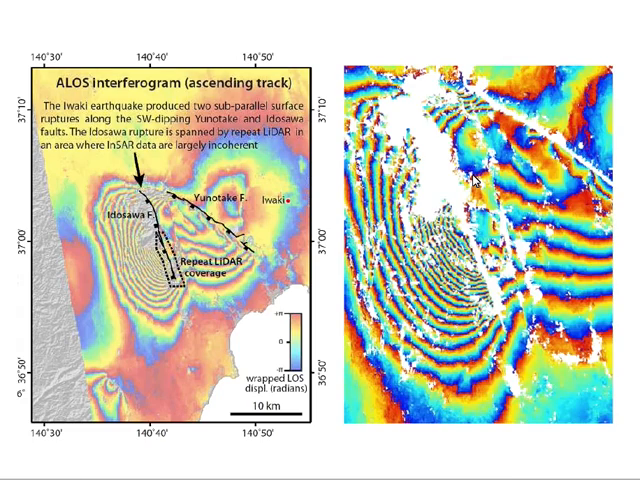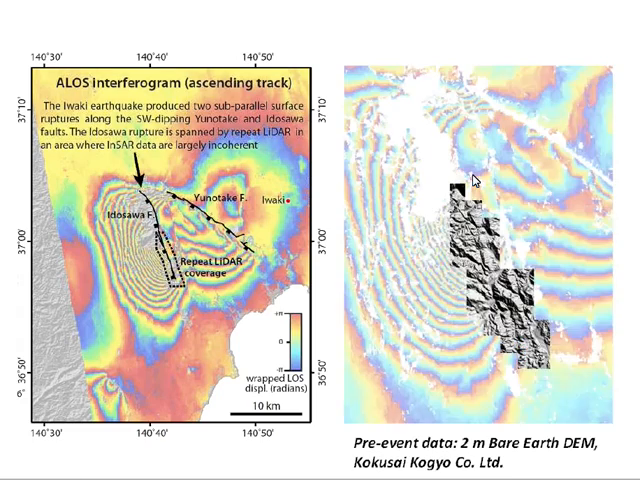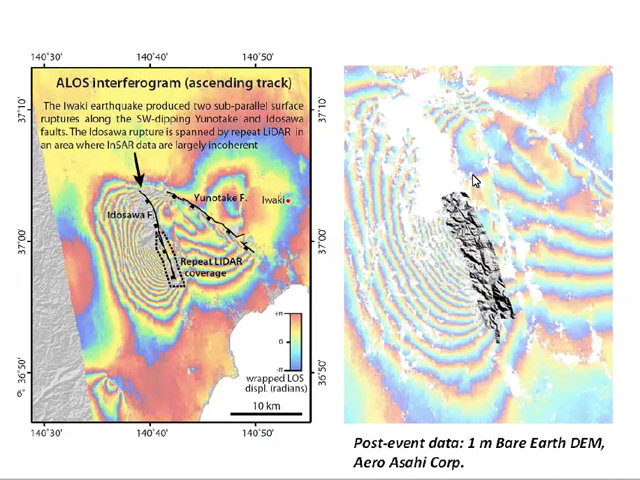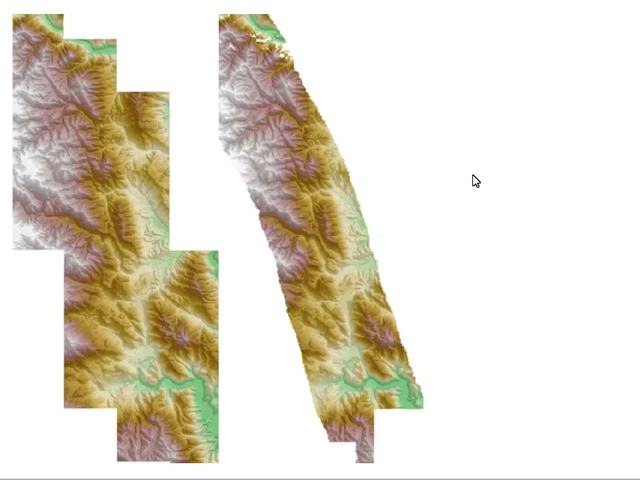But what we do have here, again, is pre- and post-earthquake data. So we have a 2-meter bare earth DEM obtained before the earthquake, and another DEM obtained by a separate company after the earthquake. And it was actually after both earthquakes, after the Tohoku earthquake and the aftershock. So within this blue line, we have repeat Lidar coverage, and we can use our ICP technique. So this is the pre-event and the post-event data.